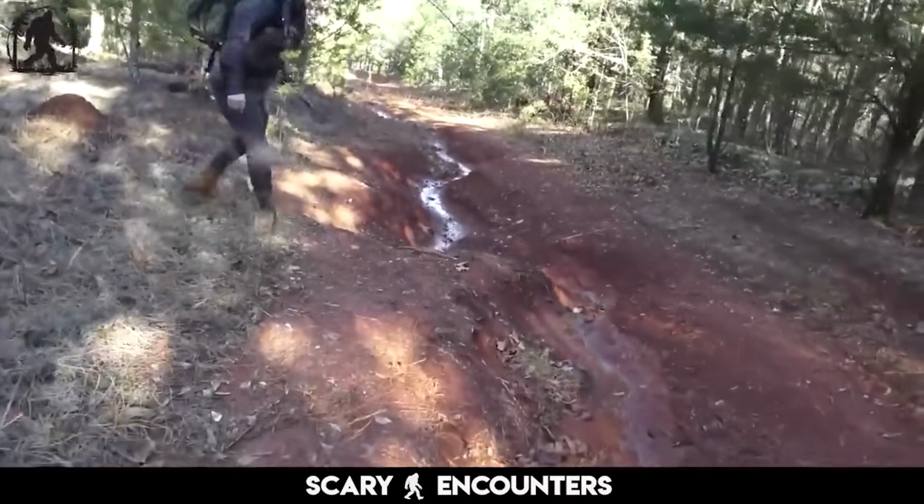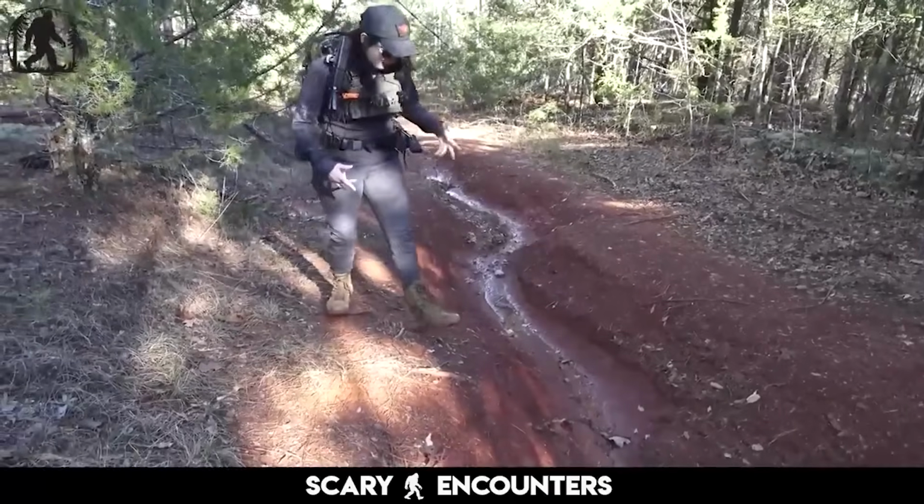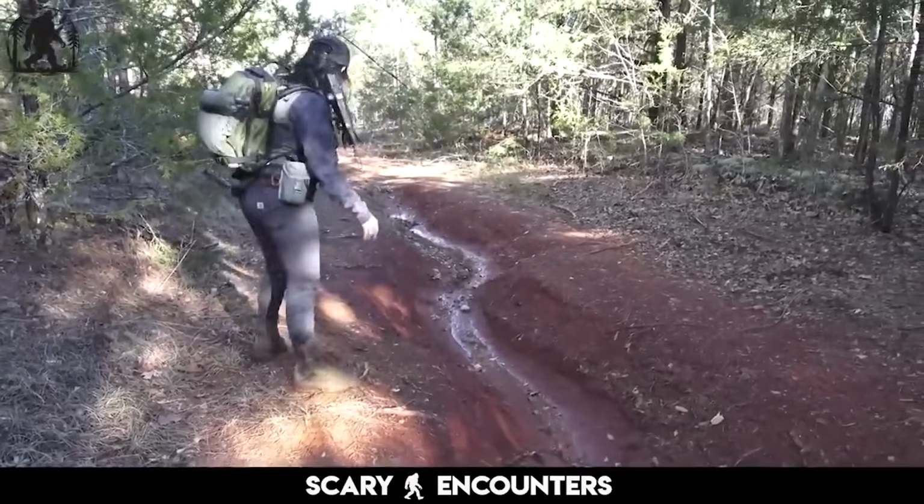What's crazy about this too is that less than 12 hours ago, a crazy storm hit. Here, we've got a bit of a path going off into the woods. Do you want to kind of go into this?